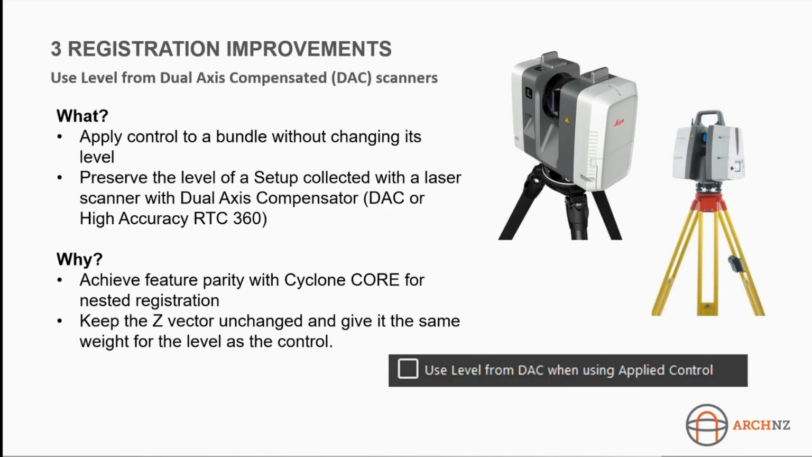So another registration improvement is this new feature that's been added into the settings about using level from DAC scanners. This is probably more relevant to all the surveyors in the room. What this means is you can apply the control to a bundle without changing its level. So you can preserve the level of that setup, whether it's a RTC 360, which has been taken on high accuracy tilt, or a P series scanner that's dual axis compensated, or some of our older devices that are C series if you still have those.